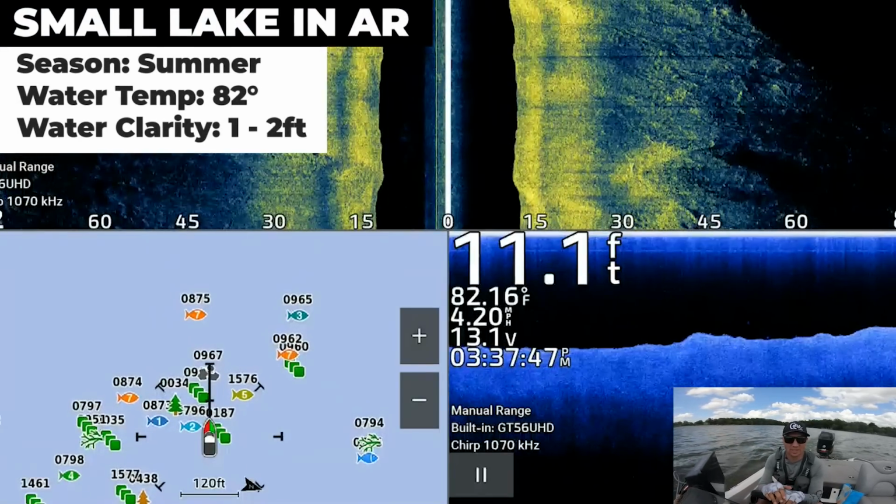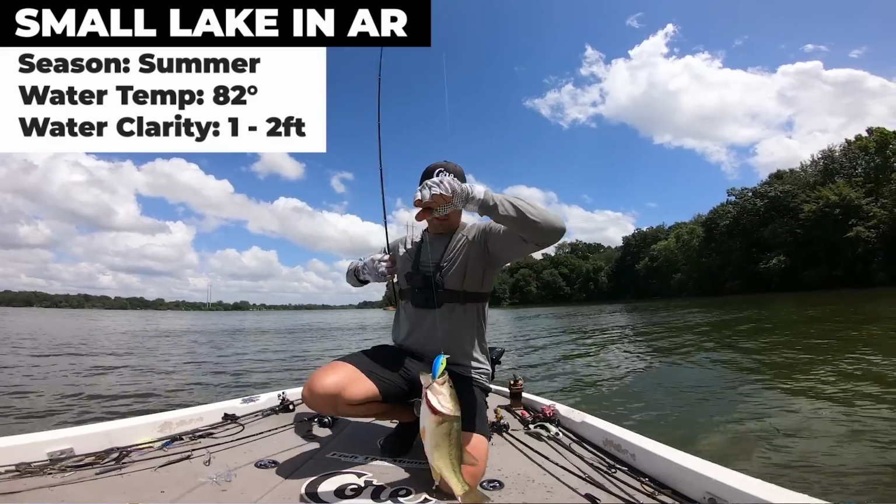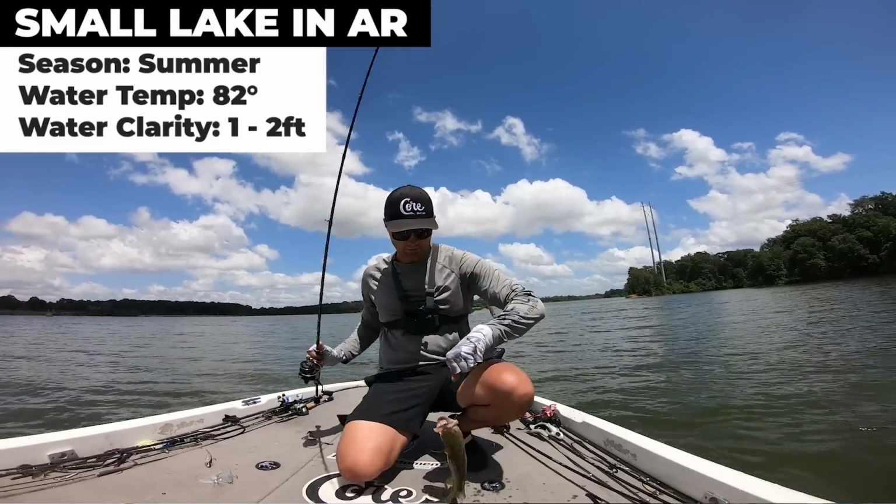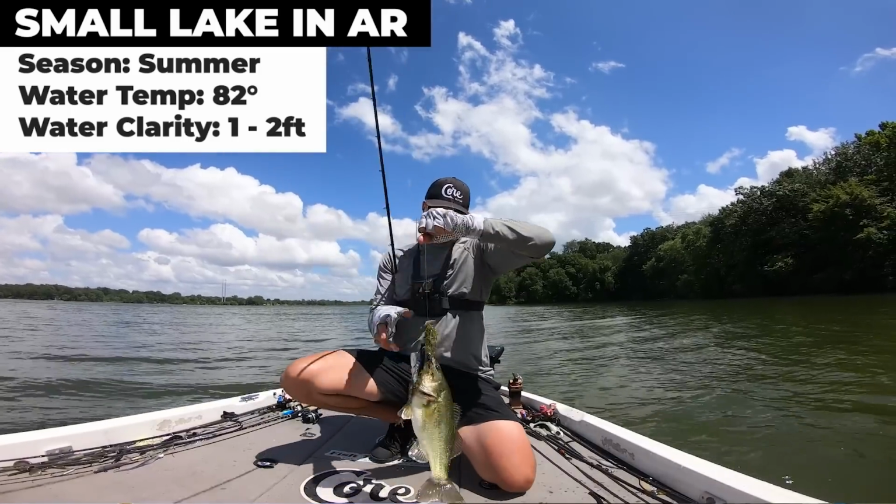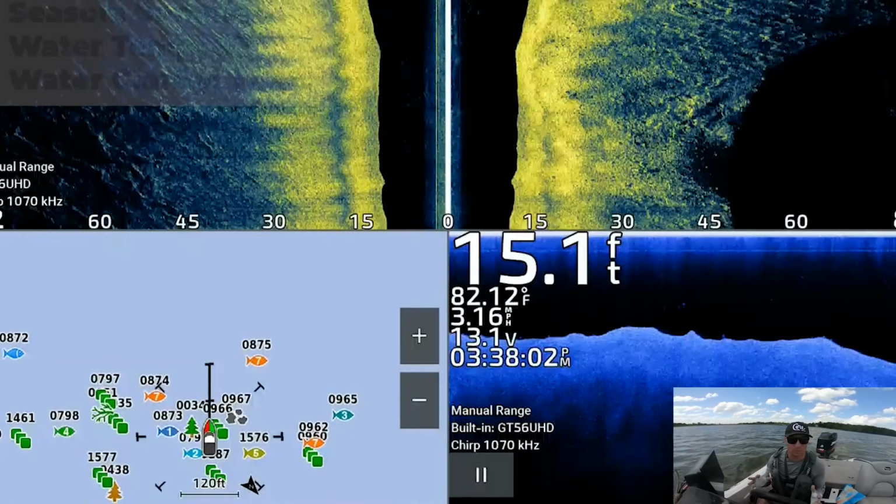Today, guys, I'm out in a small lake in Arkansas, and I've actually been out here for probably 4 or 5 hours and caught 15 to 20 fish already, and my best 5 maybe go somewhere around 8 to 9 pounds. And I want to try to catch a couple of kicker fish, even just one kicker, like a 4 to 5 pounder would be awesome.